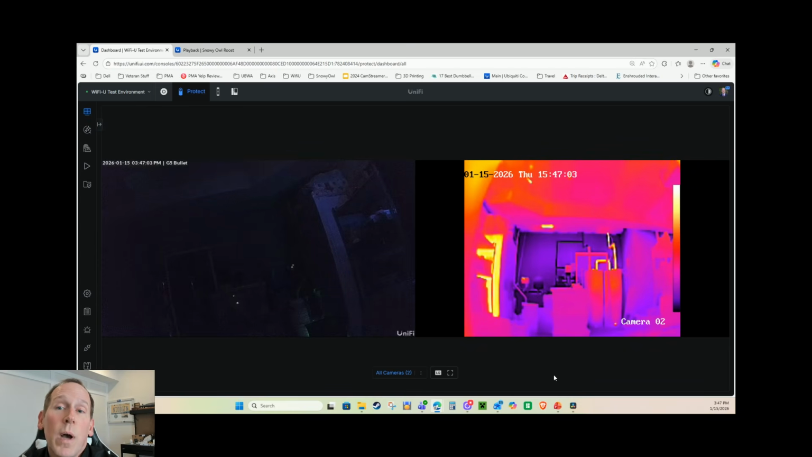It will also pop up when there's rain and fog and snow and all that other kind of stuff because, again, the rain and fog and snow don't emit any IR. They don't emit any thermal energy. They're very cold. So the thermal sensor is just not going to see anything for that, and it's only going to be looking for warm objects. So this gives you a really good way of looking at things when it's completely pitch black out.